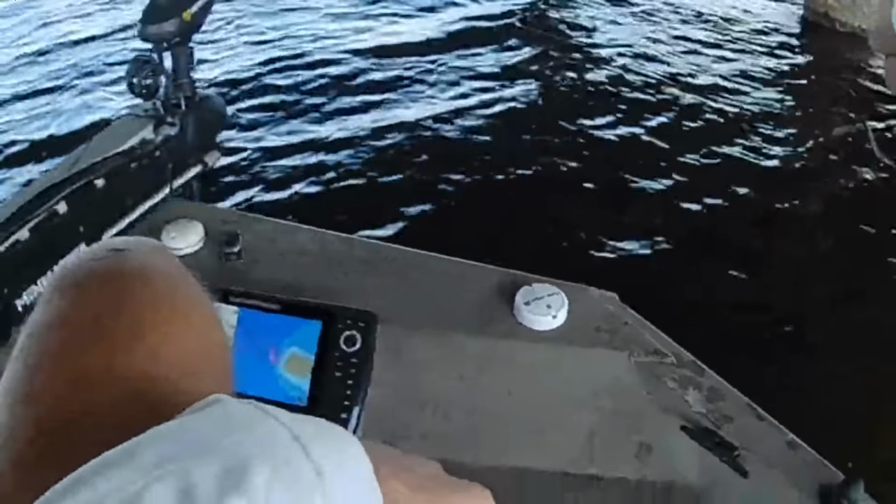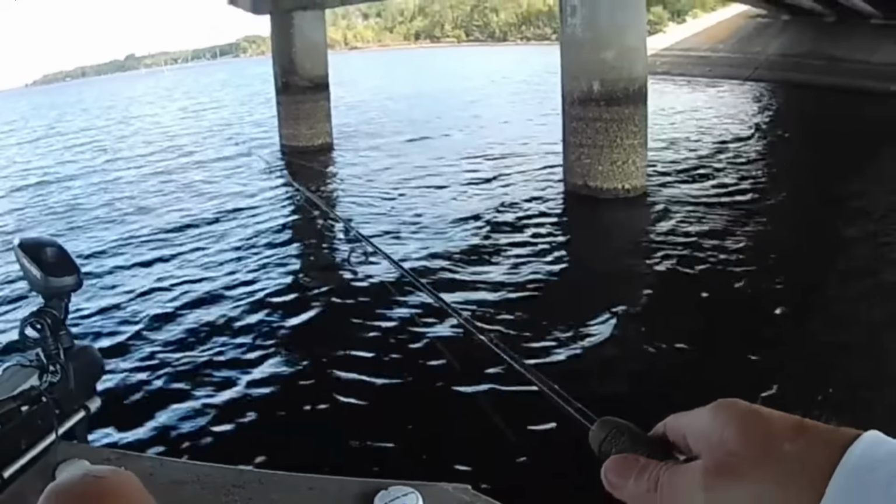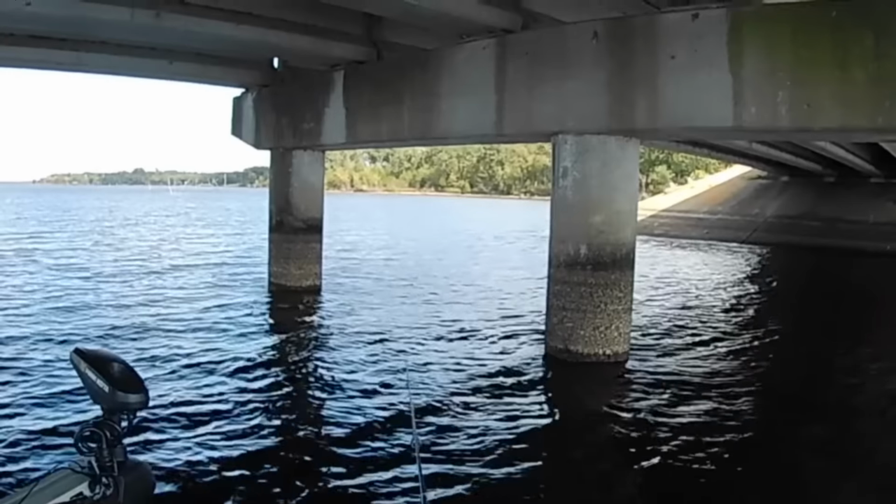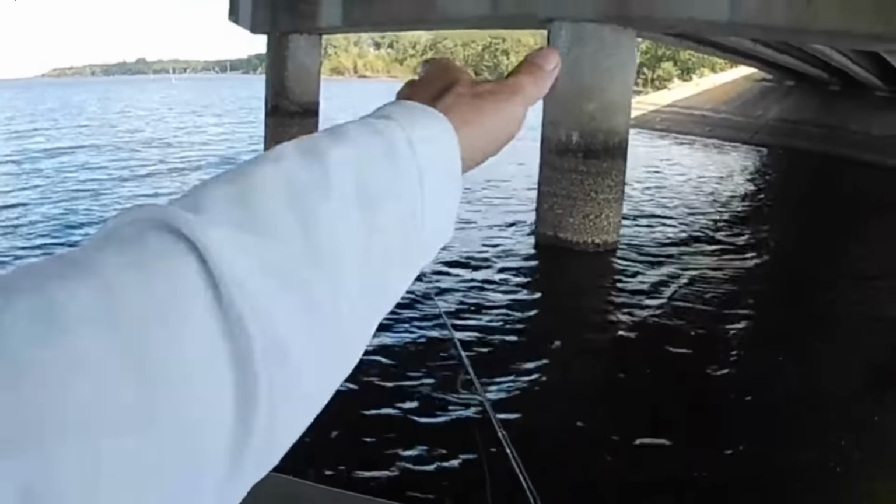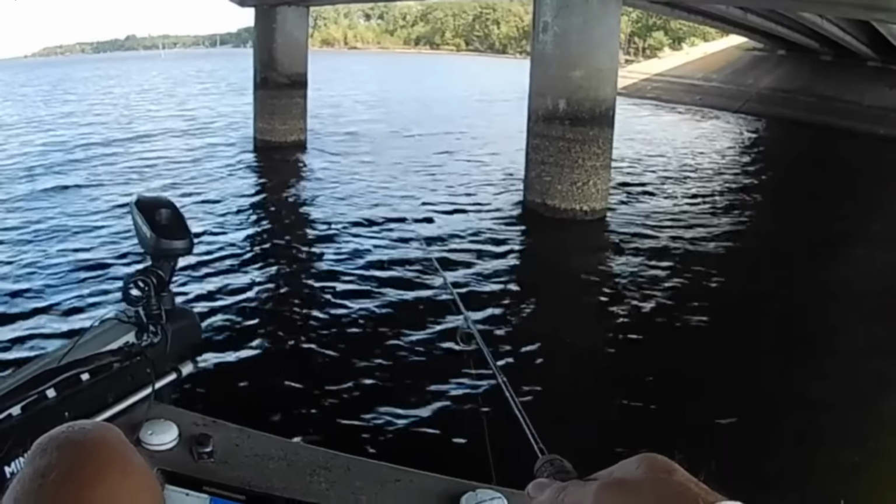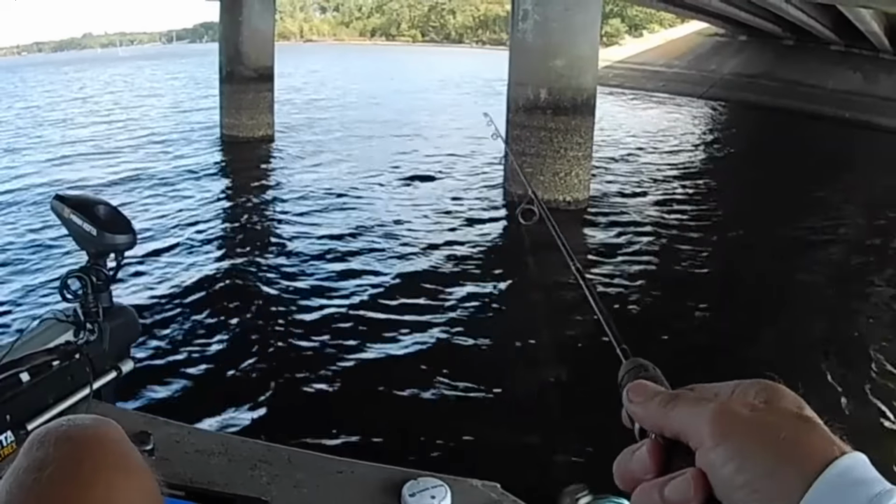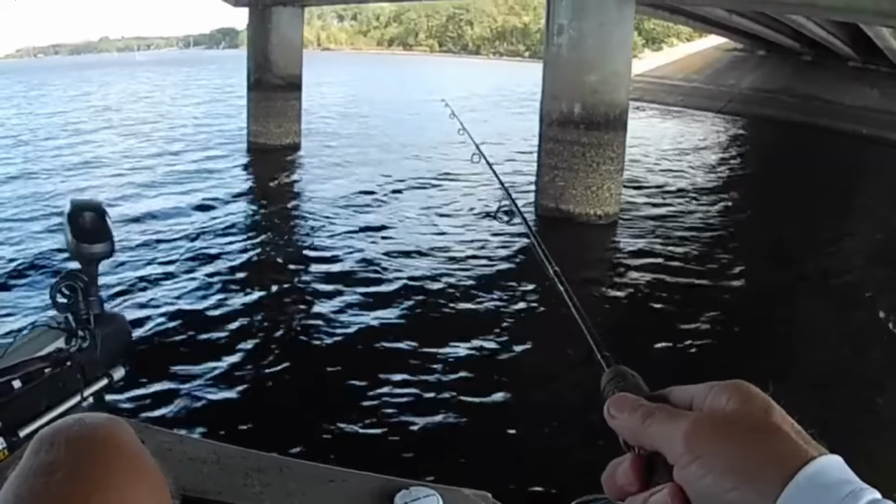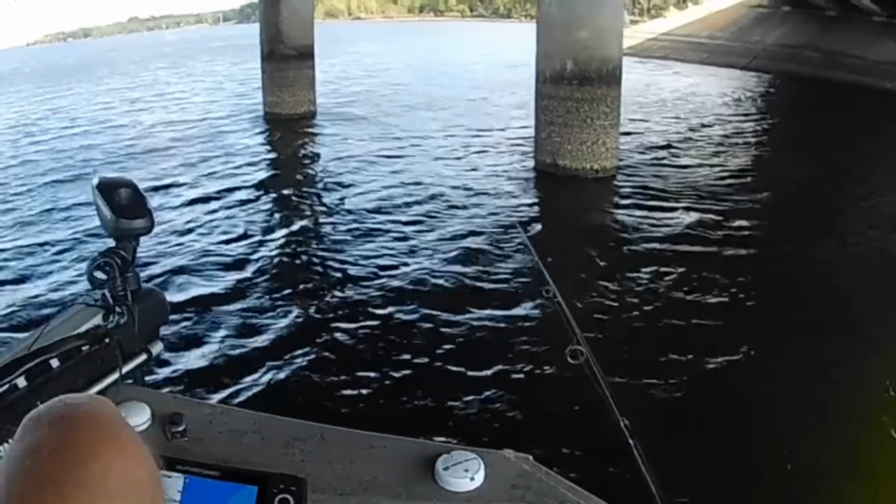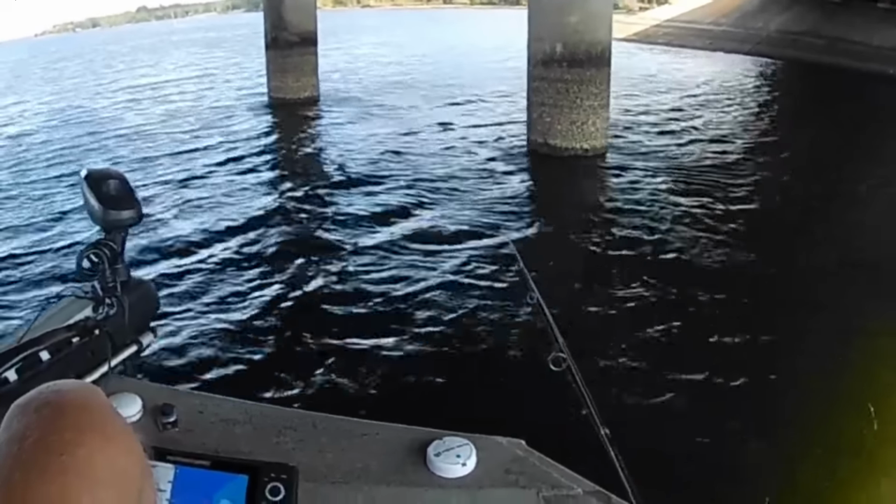Just cast up there. Let it fall. Watch your line when it's going down. Sometimes it'll jump. You'll never feel the bite. It hit the bottom, so now I'm just going to hop it a couple times. Oh, one hit it, and I missed him. Sorry for the wind blowing. That's what's going to happen if you fish in Texas, I guess.